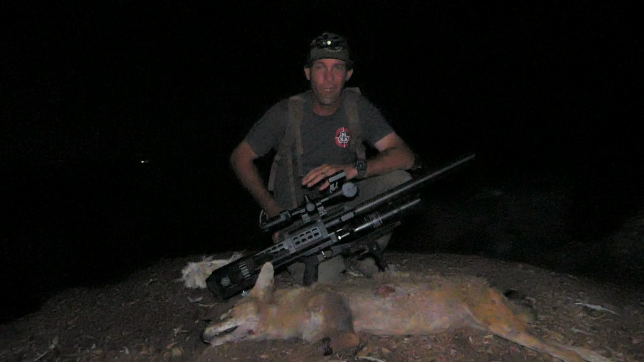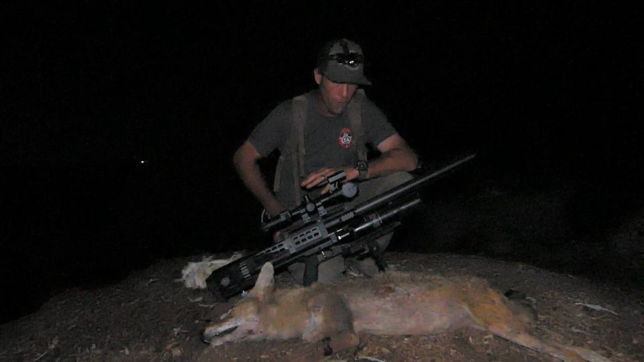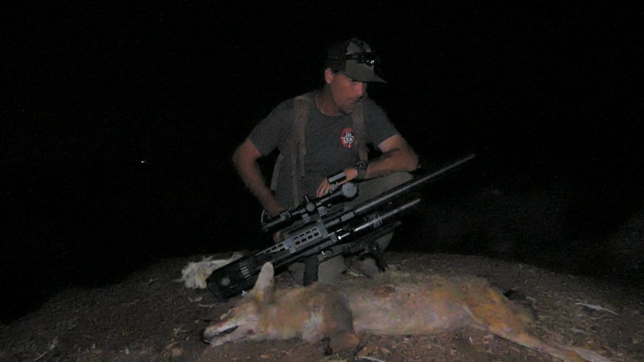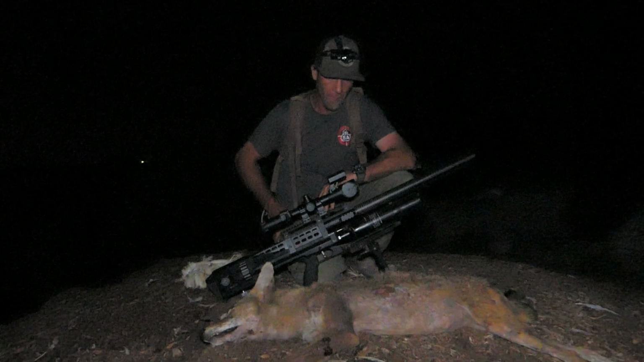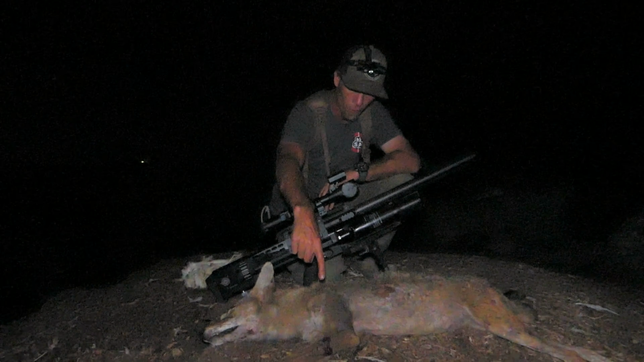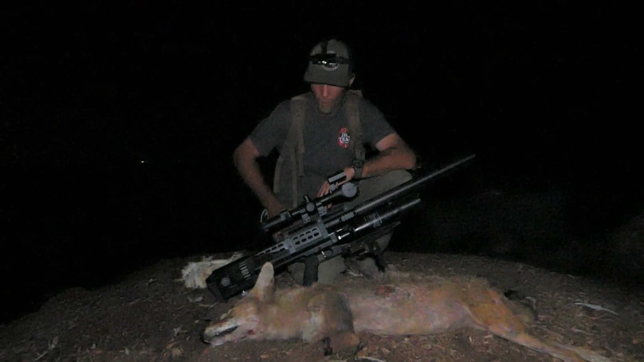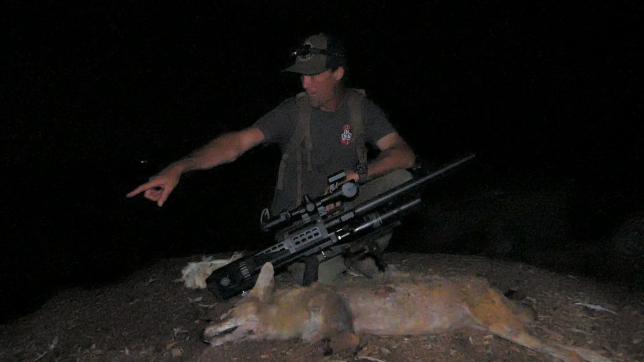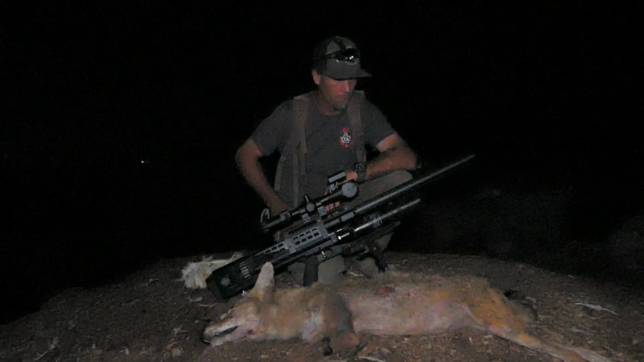So we got this guy at 75 yards. He is really nasty looking. He's missing fur. It looks as though he's got open sores, and it doesn't look like he was doing too good to begin with. And that shot looks as though it went right into his spine here. I do not see an exit, and it took him right down. He collapsed right here about 3 feet down this embankment.